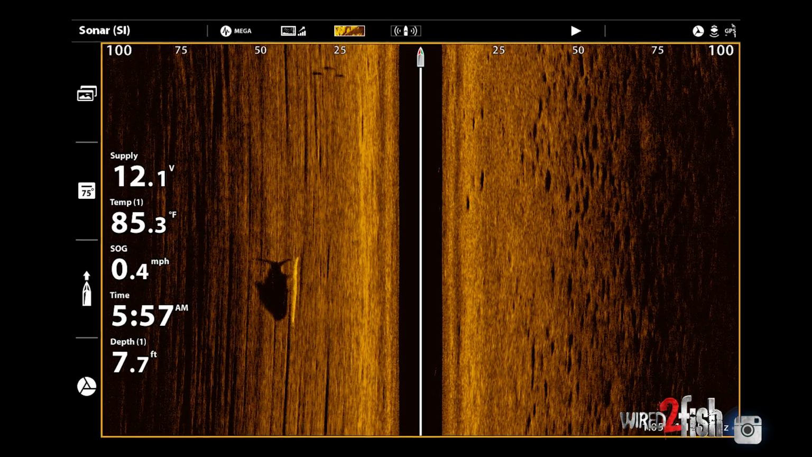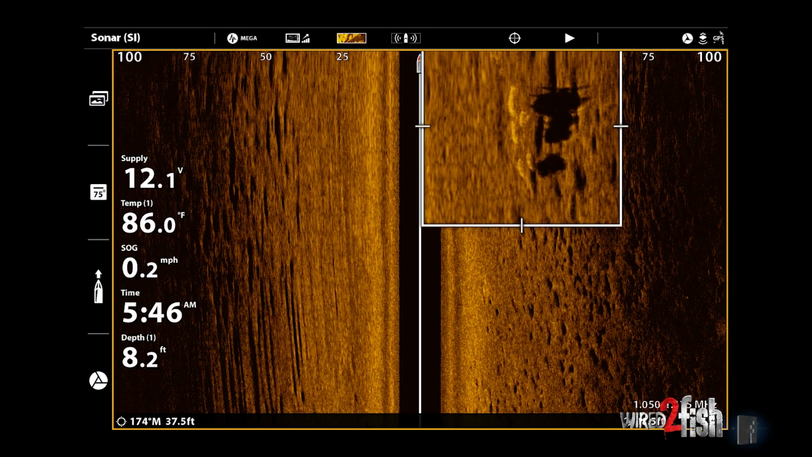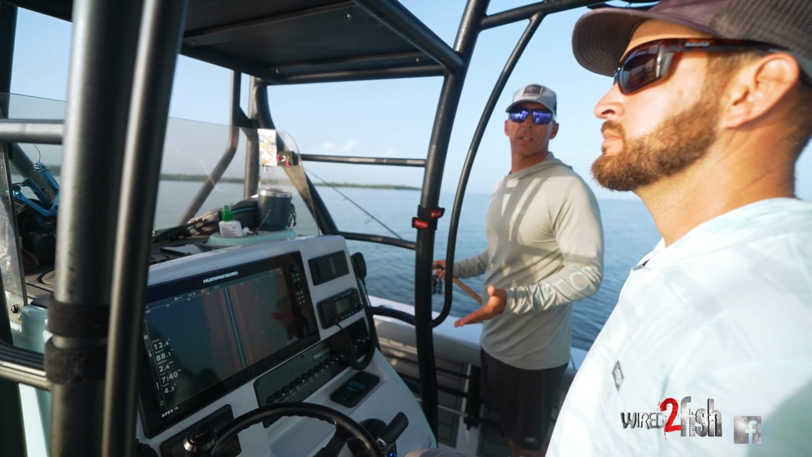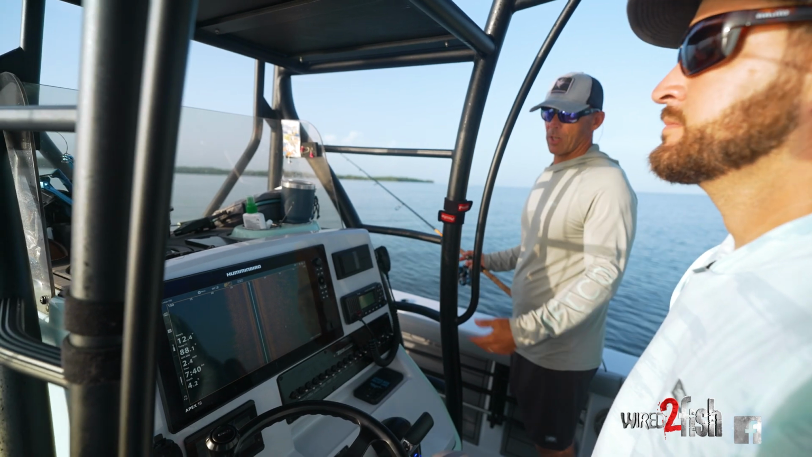I've learned so much with side imaging, honestly. Fish behavior I thought I completely understood, and then I see it here, and sometimes it confirms it, and sometimes they're doing something a little different than we thought over the years. It just is your eyes under the water.